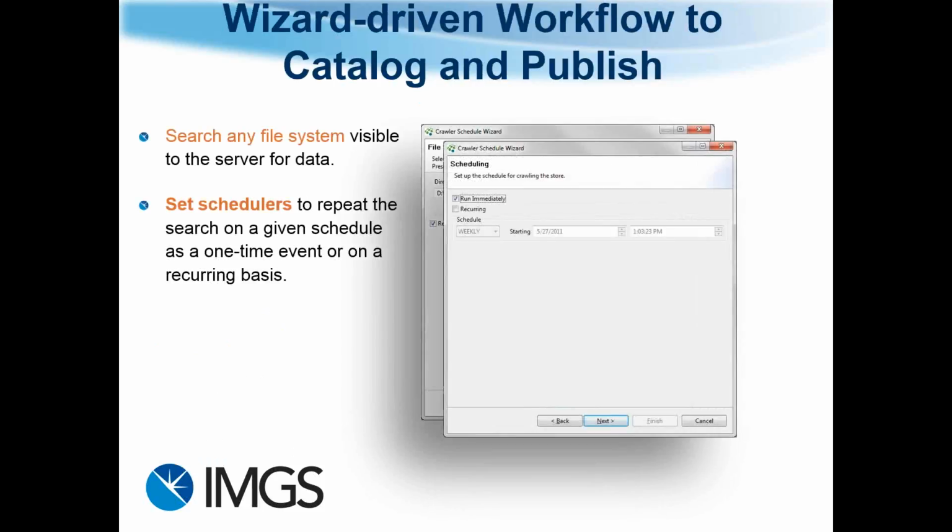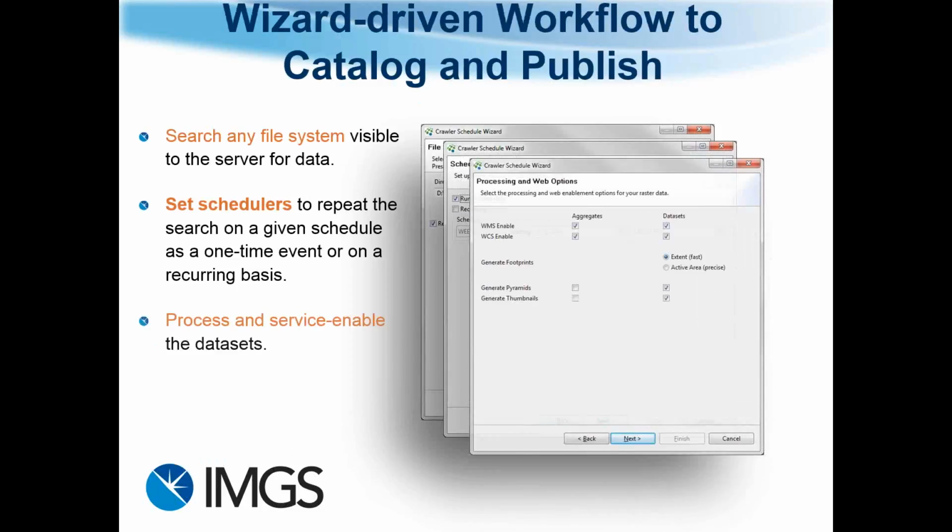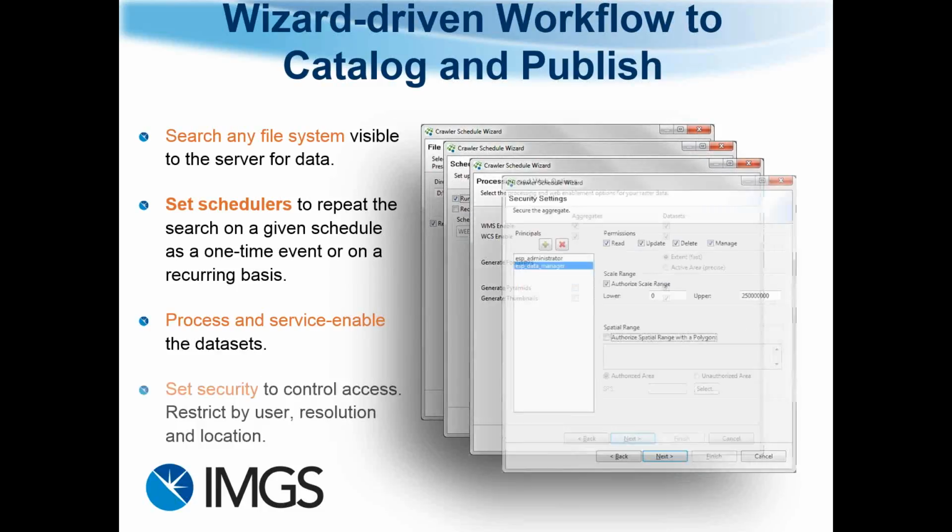So you can search any file system, set your schedulers to repeat the search at a given time, and then you can process and set security to control access by user, resolution and location. Apollo will catalog all your data so you know where it is. So when all this point cloud data is coming in in different file formats, you can automatically add it to a catalog. You know where the information is, and then you can access it later.